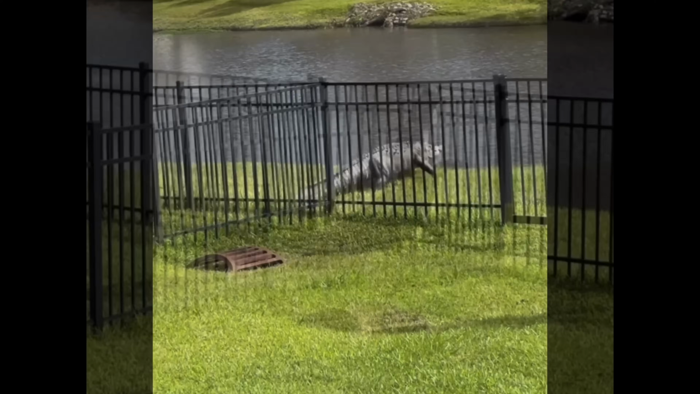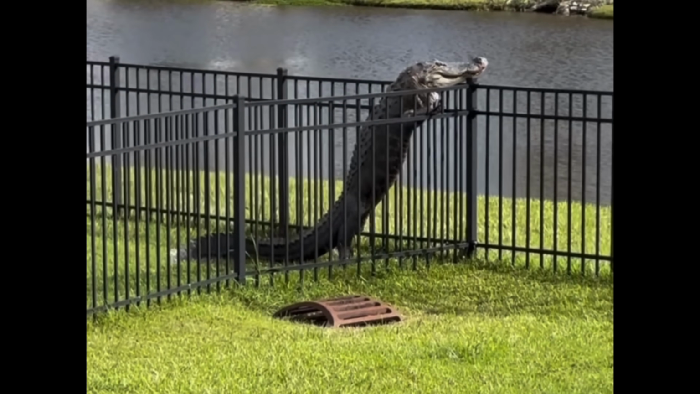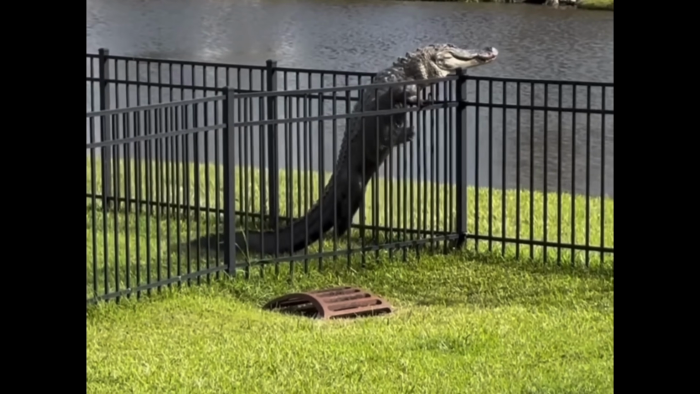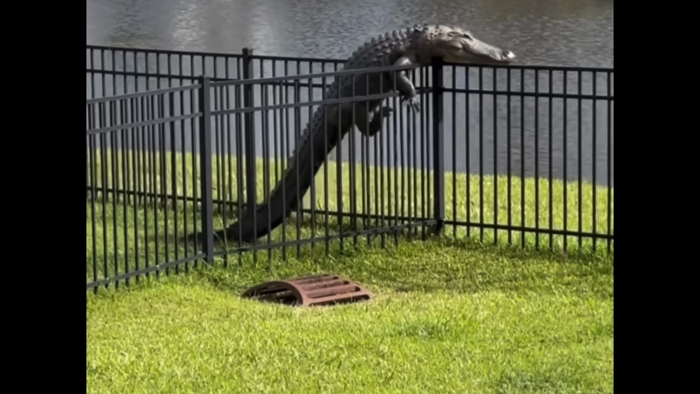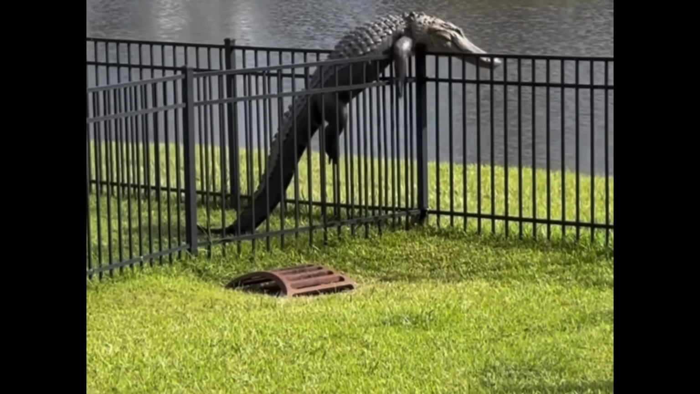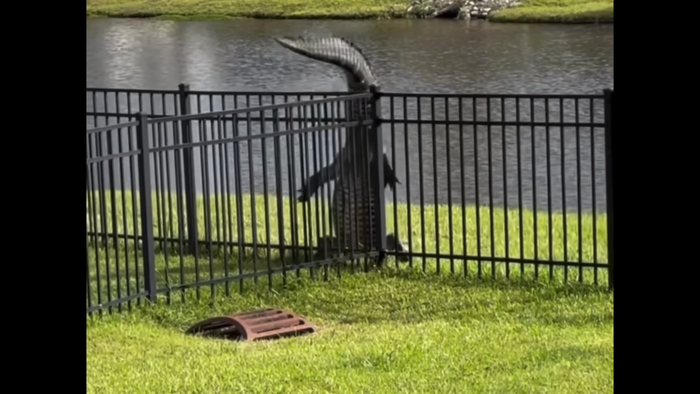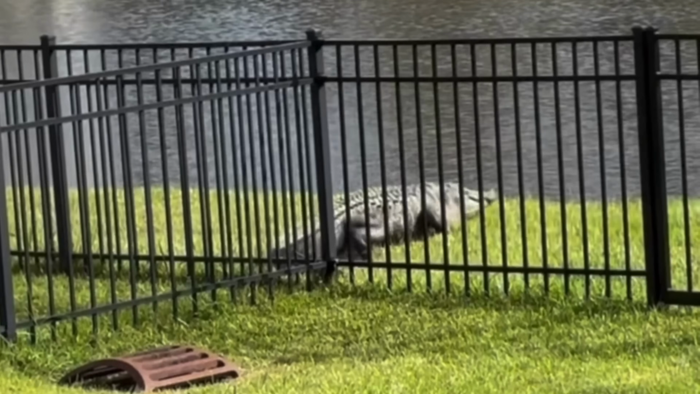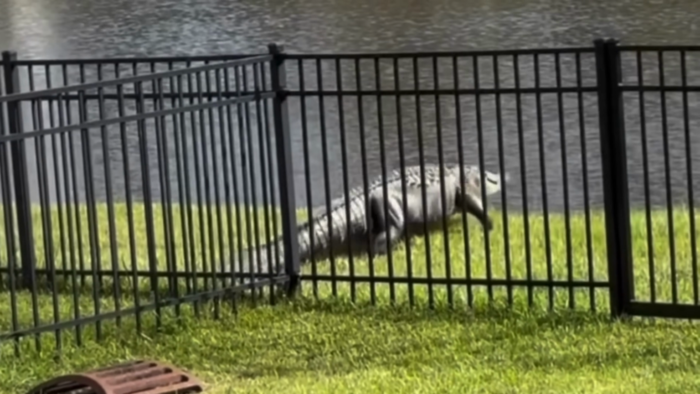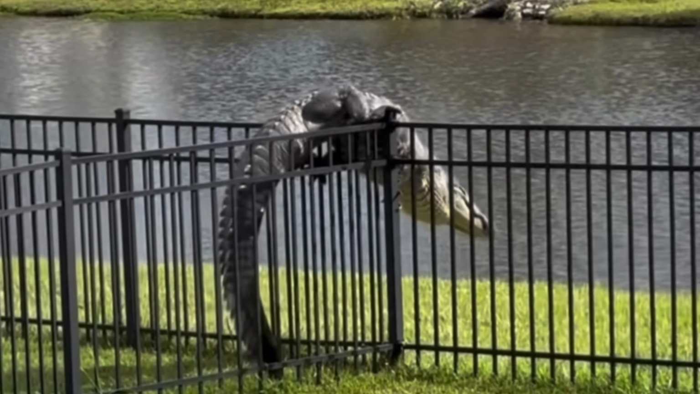It's unknown how and why the alligator got there in the first place, but it's determined to make it back to its home. Slowly but surely, it climbs its way back over the fence and clumsily plops into the grass on the other side. Then it quickly crawls back to the river from whence it came. Just a really crazy piece of footage, something you don't usually see often.